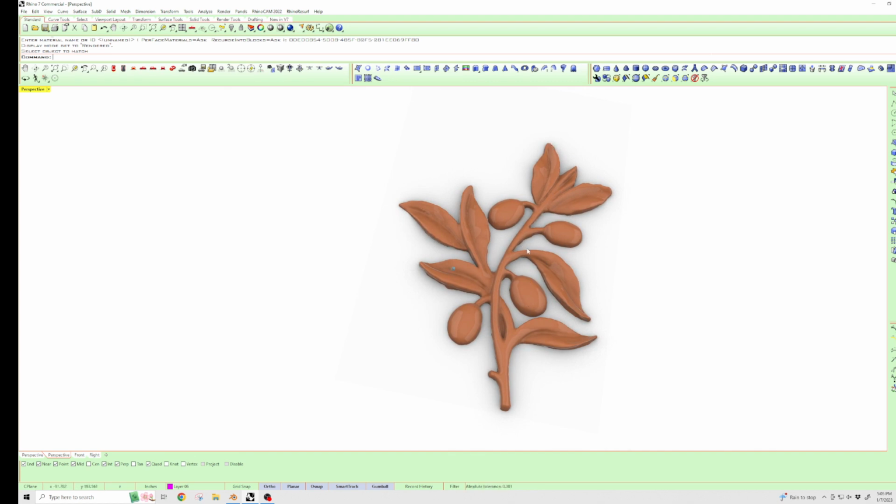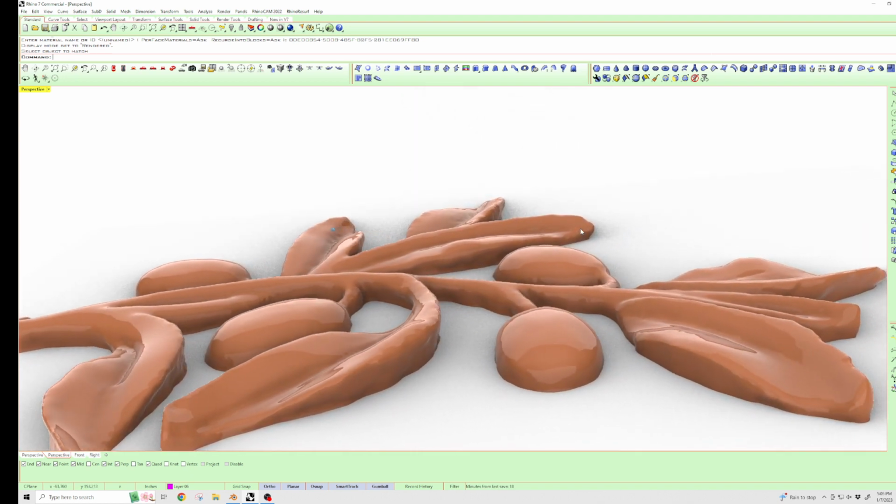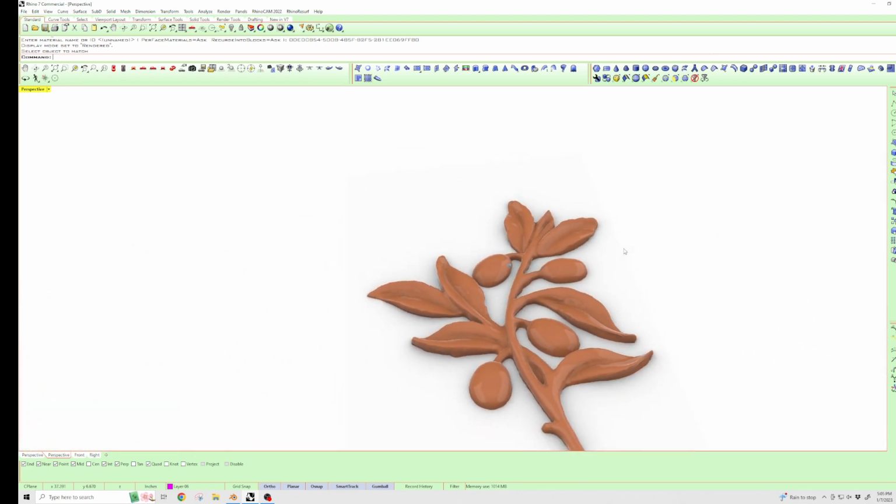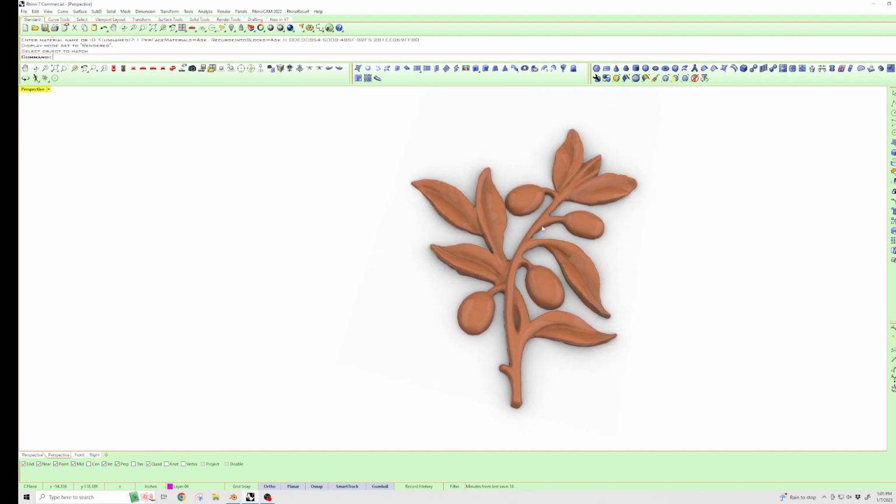Right now this thing's way oversized for what I used for the cleanup and sculpting of the leaves and everything and the olives. But if you can give me the dimension of height and width, I'm going to scale it three-dimensionally and see what our width comes in at. But if you can give me the ideal dimension, I can morph it.